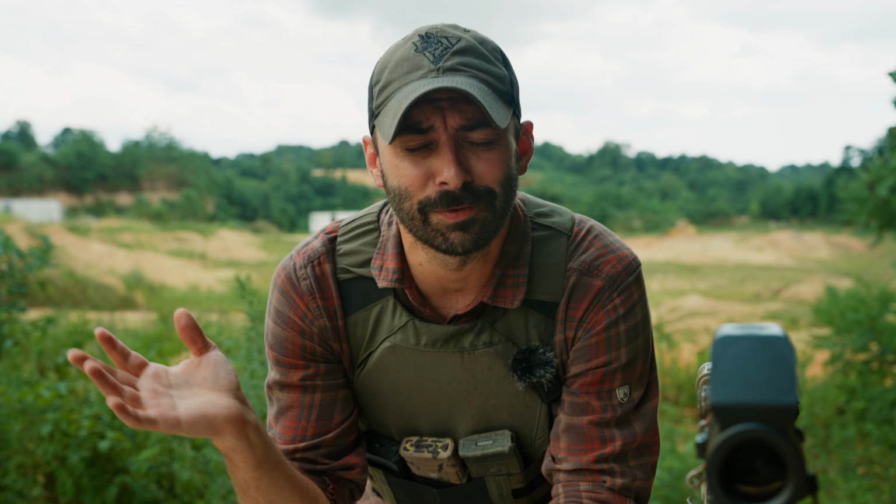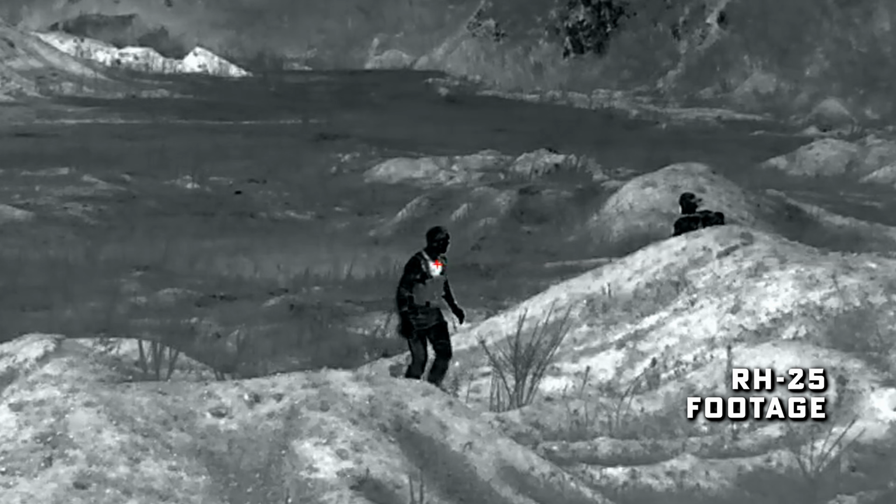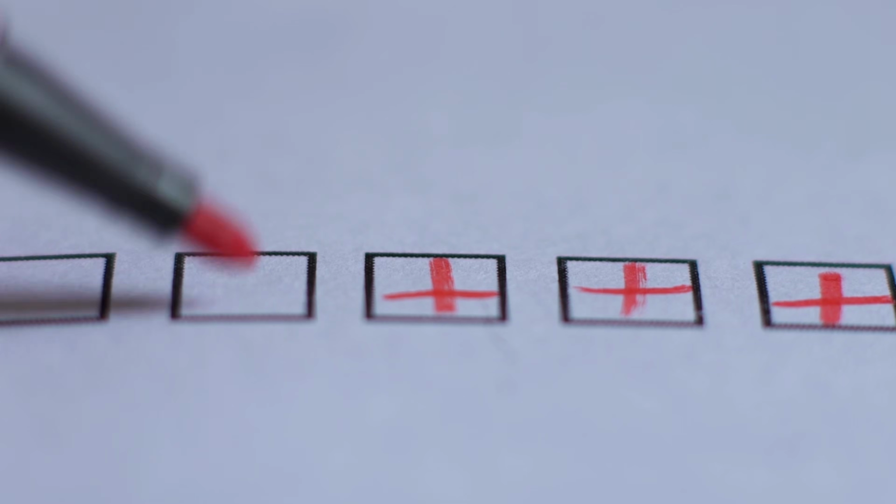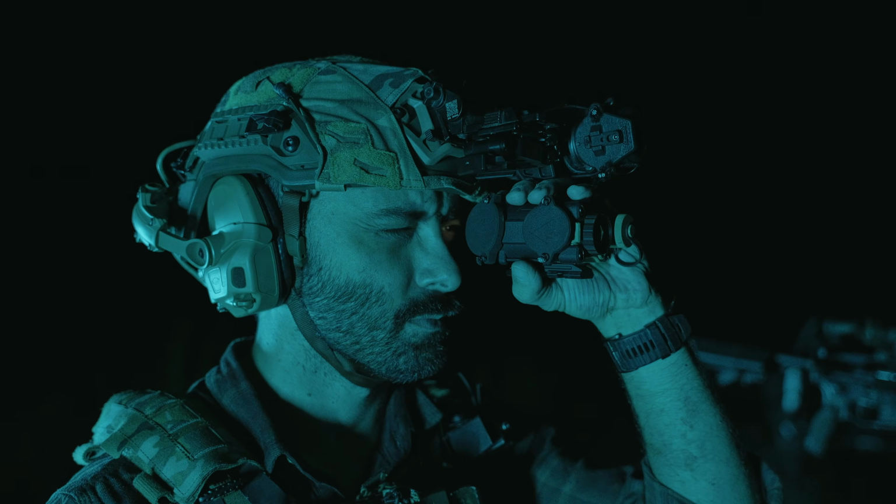As a normal guy on an average income, yes, I know the company's been successful, but everything's getting reinvested back into the company. We're still paid like normal people. I want a thermal unit that can do everything. If I'm going to invest that much money, I want it to do everything very well. So the RH25 definitely checks those boxes for me. There's other units that would as well, but I just really like this one because it's great to use as a handheld, so just scanning normally.